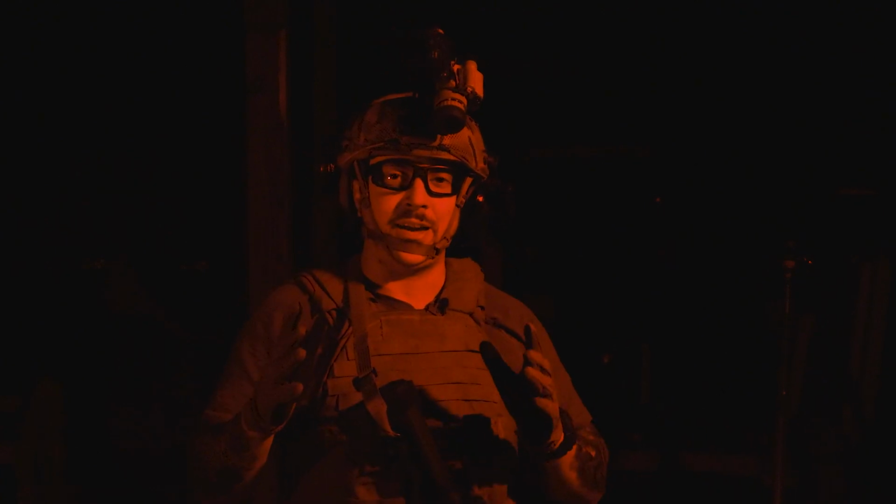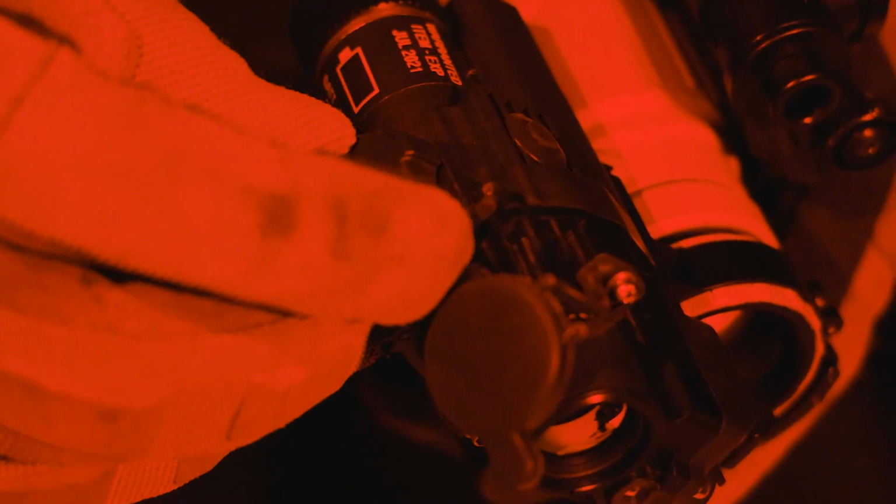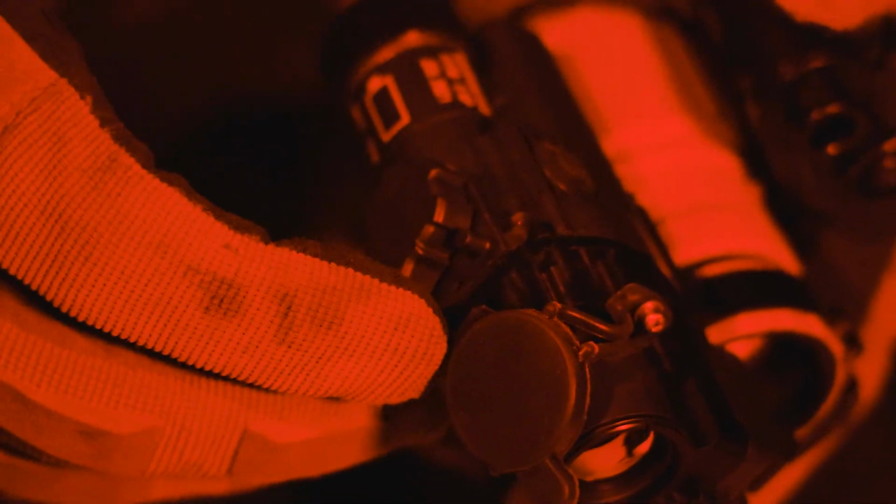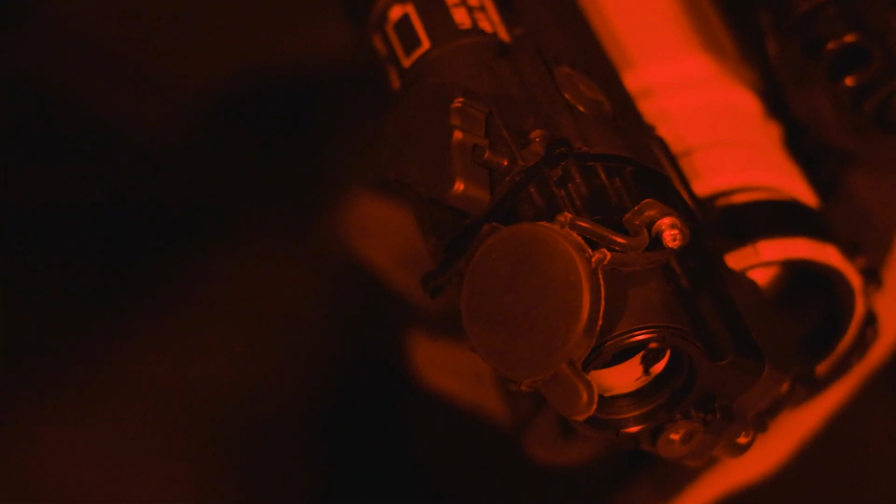Now you do have a few settings with this. You can do white hot or black hot, and you can have full thermal, which displays as much of the signature as possible, patrol, which only shows the hottest parts, or outline, which looks like this. Now this switch here is your on off, and it also controls the actual brightness of the thermal in the PVS 14. So you do have some control over that, so you can fine tune it to your liking.